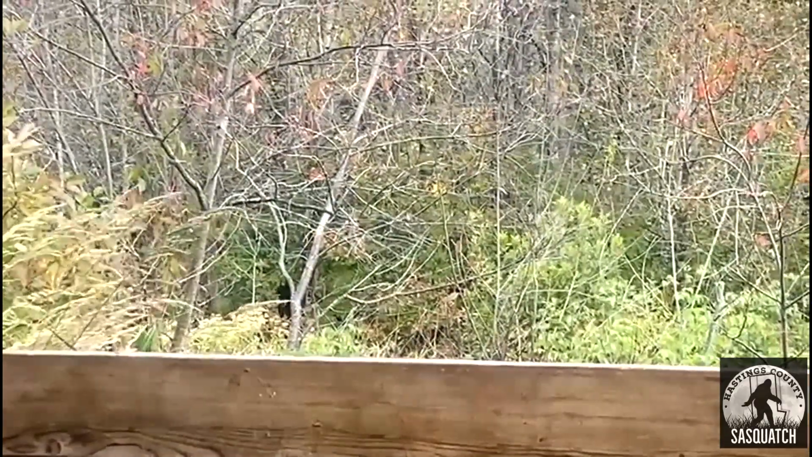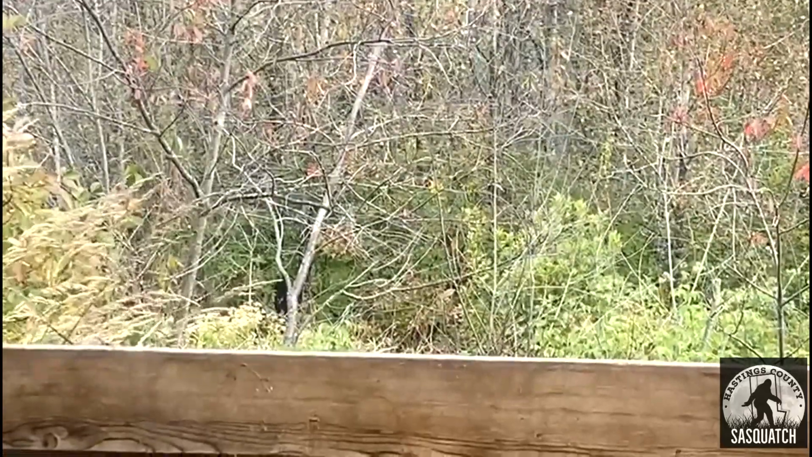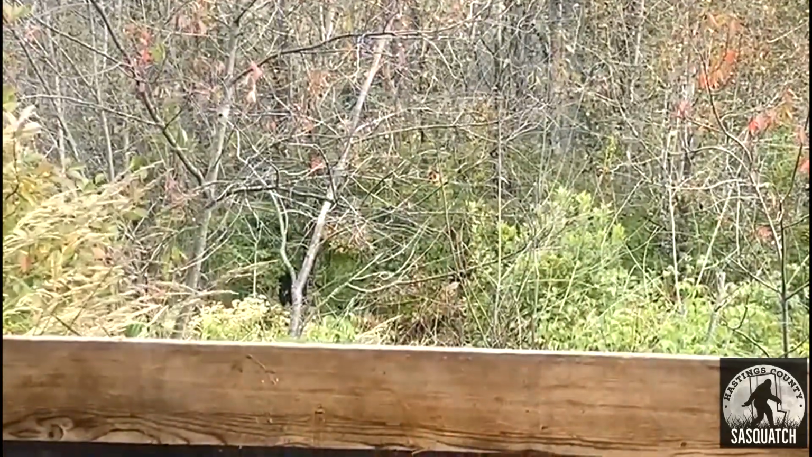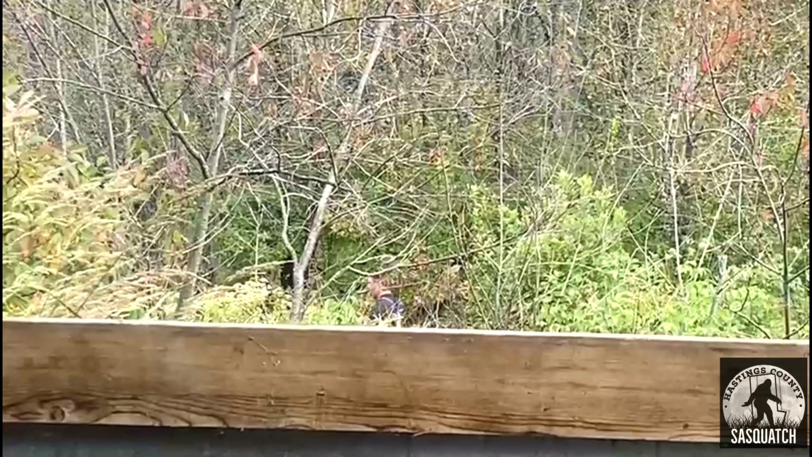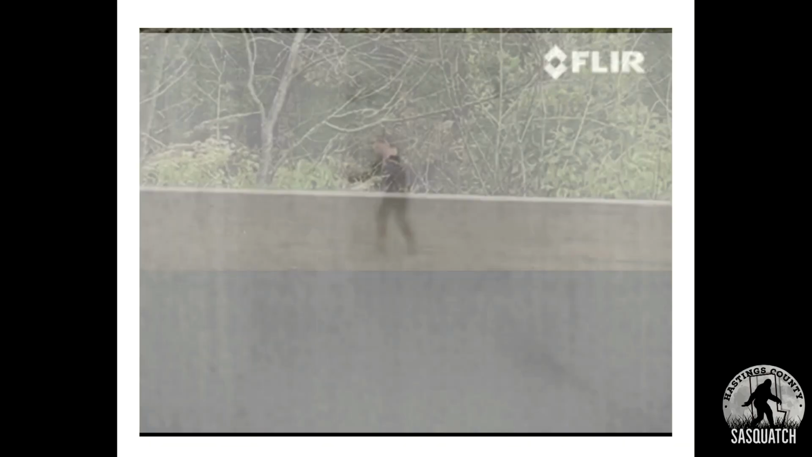So James, the following week, came up and he walked the same path. I don't know exactly how far away he was there, but he's on that second path, and we froze him here for this, and we have a 5'8" subject, same height as him, at 70 feet away. That's where I suspect James was, and we tried to superimpose him. Yeah, so it's not too bad. He might be a couple of feet off, maybe. He might have been a little bit further away. And that is not a Sasquatch. That is a test photo, just so everybody knows.